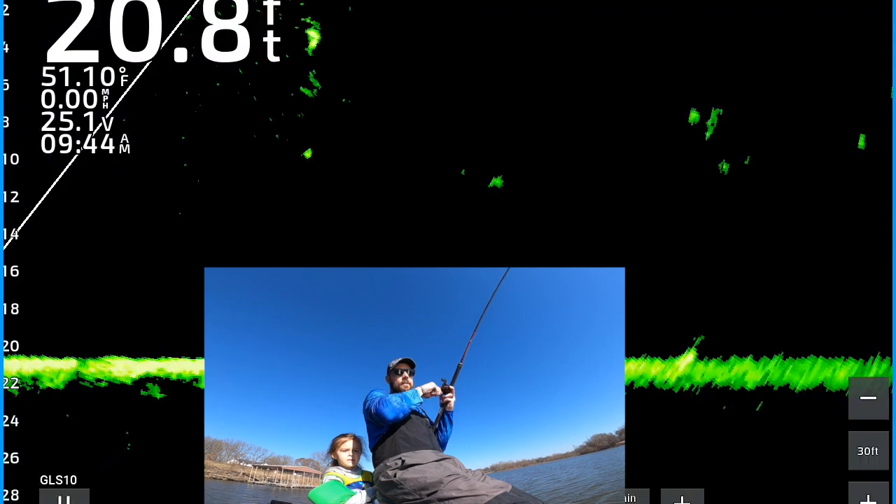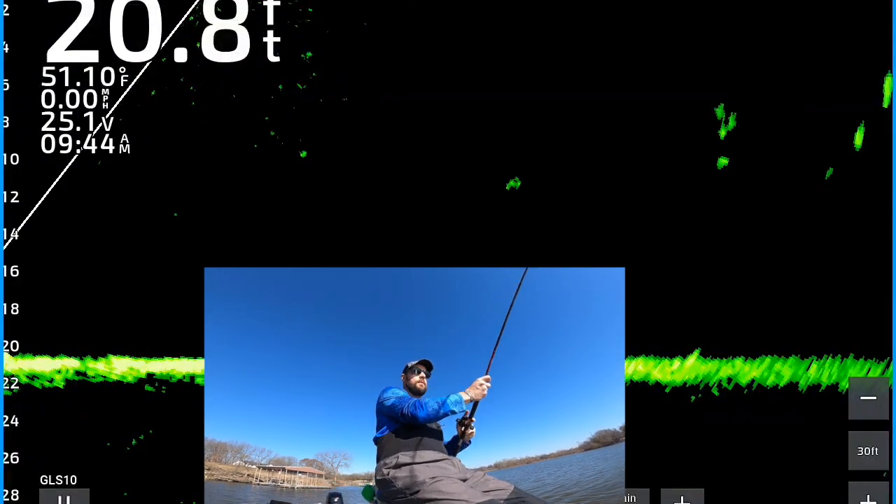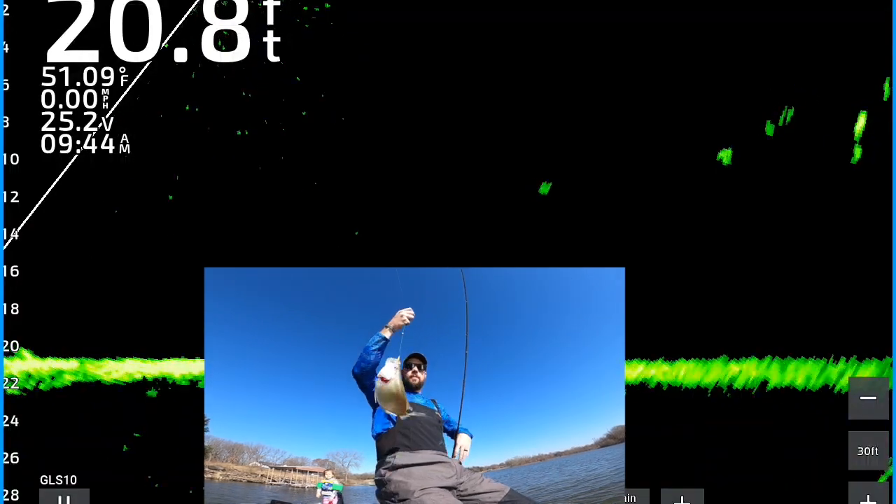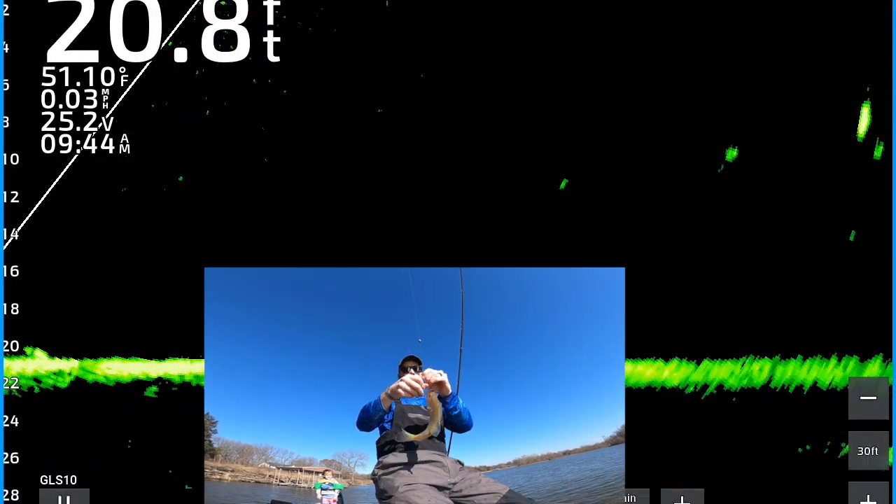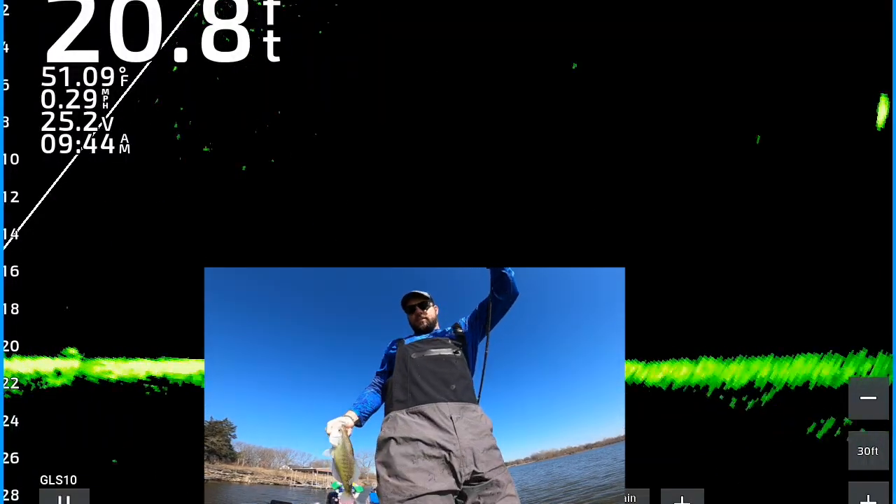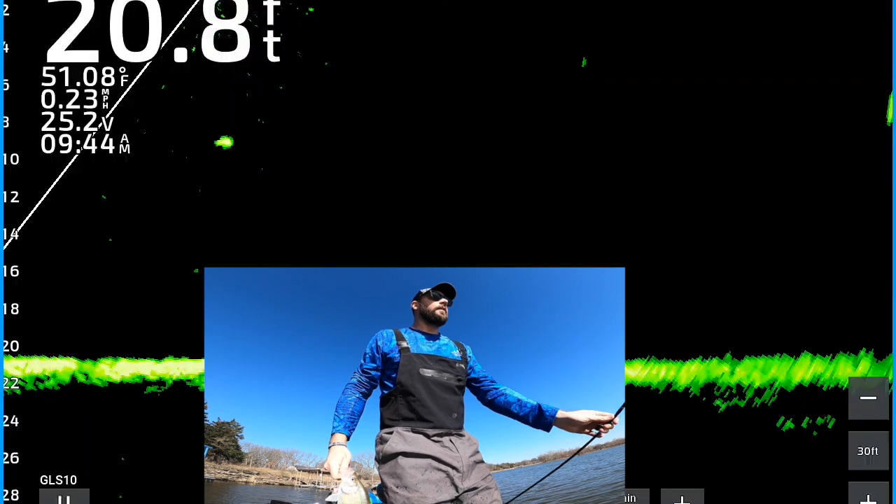There's the fish right there. That's a good one. That easy. There we go. Eric, he caught a fish. Fish in the boat. It's just that easy to watch them on this screen.